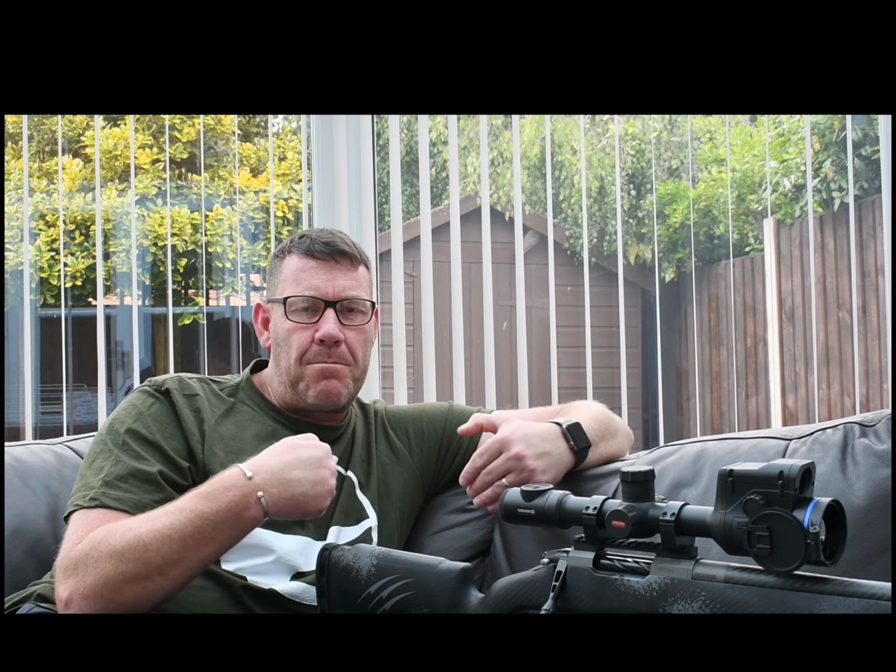The other great upgrade with this, the battery life was always a little bit iffy on the older Thermion, where you'd only get around 4 to 5 hours of battery life. Pulsar are saying on this one, personally I've not run a battery out on it yet, because the startup time is so quick on these, it's literally 2 to 3 seconds. So after I've taken a shot, I always turn it off. But for constant run, you're going to get 9 to 10 hours of run time on this.